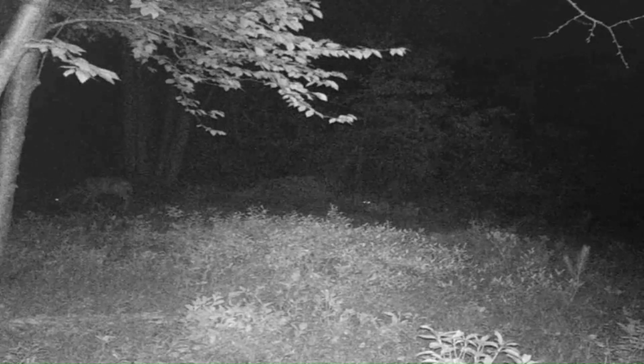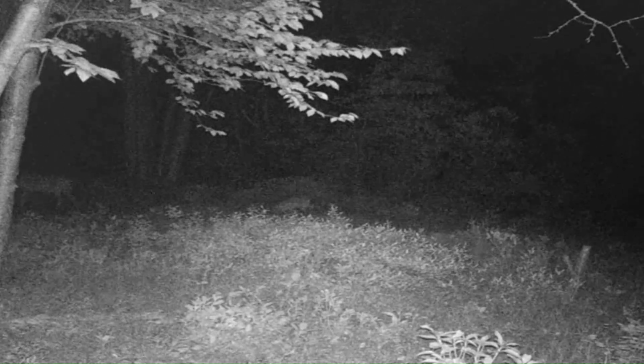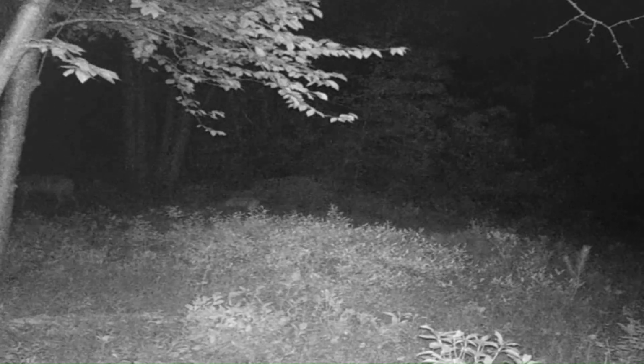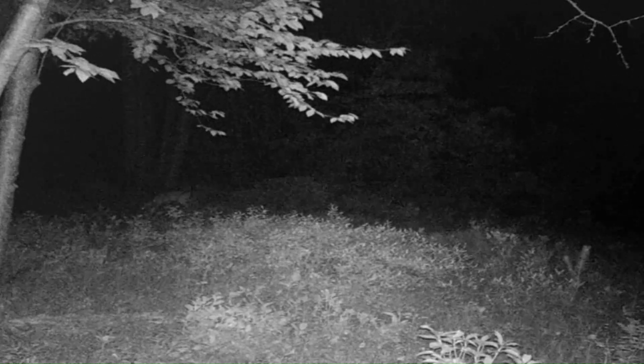And I have noticed again this year we had an earlier crop of fawns and then a later crop of fawns again. Had some born in the May time frame, it looks like, and then again along about July we had some other ones, it looks like.